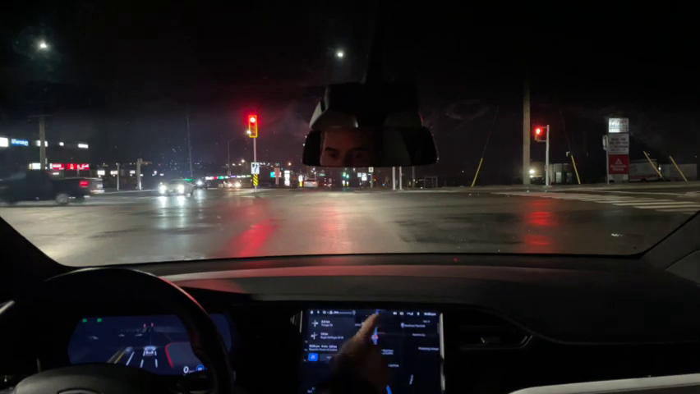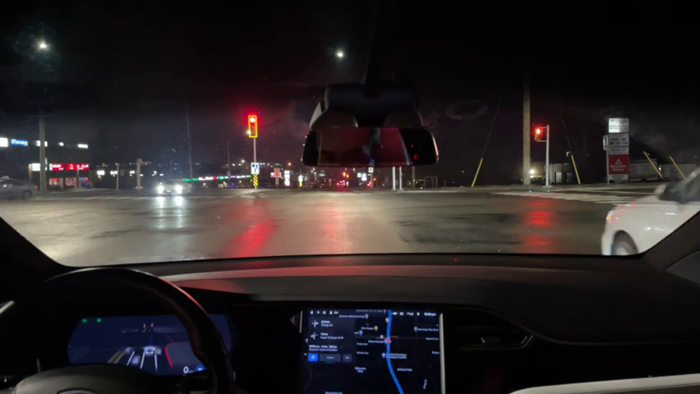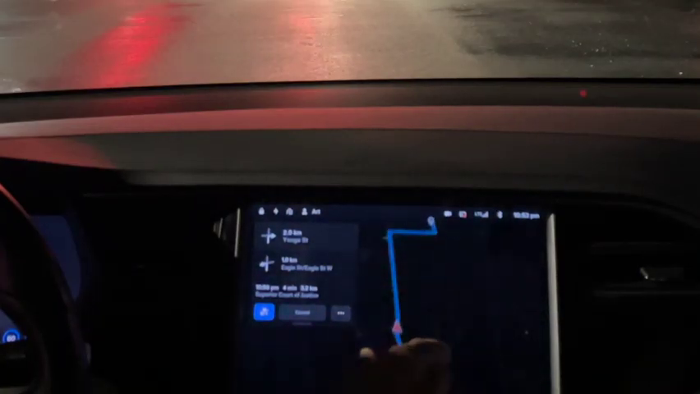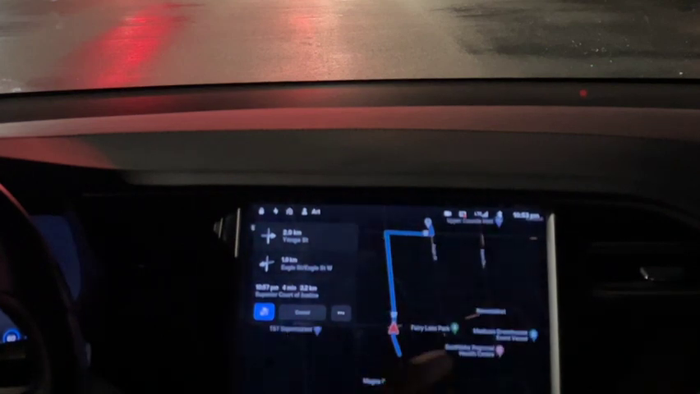I don't know how much of this route you can see here, but we're just driving straight for a good long time. No idea why it wanted to all of a sudden turn left. Here's our route. I think you can see from about here up.